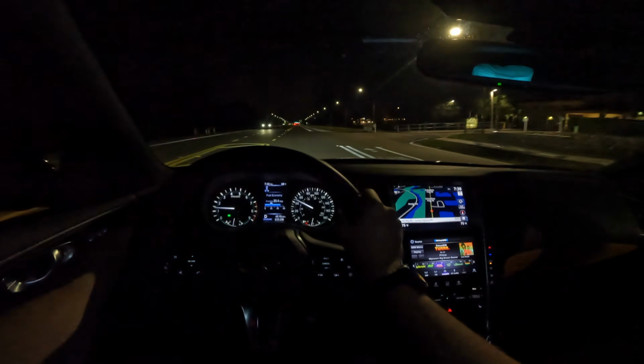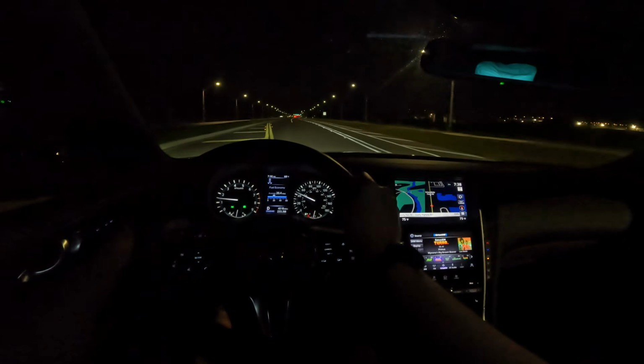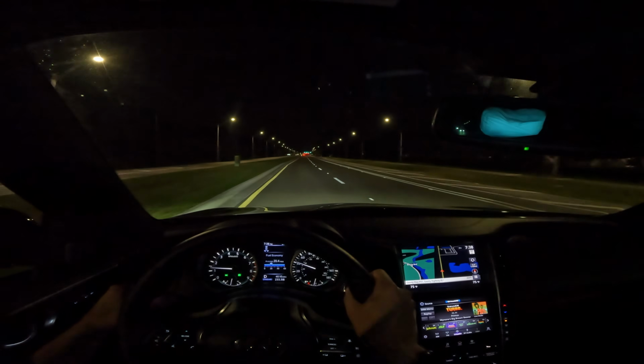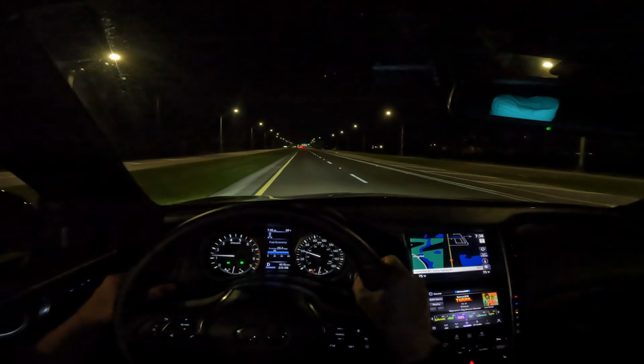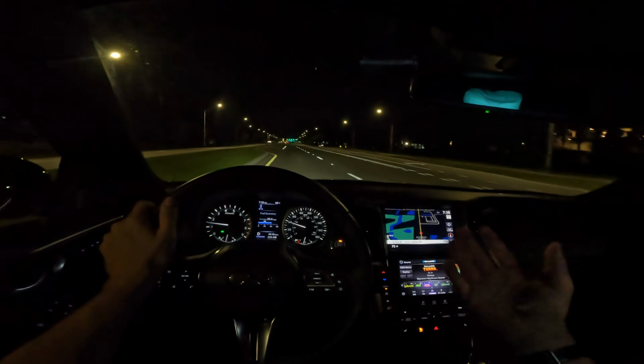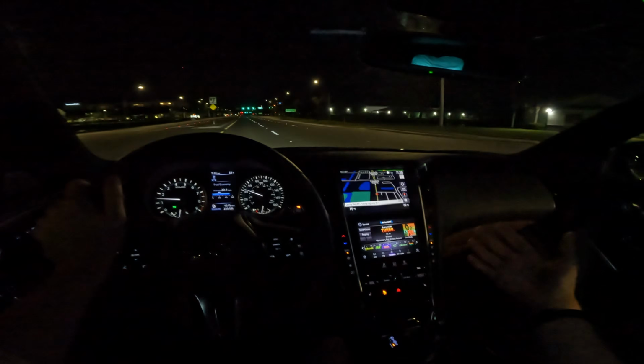The fog lights are also super bright on this vehicle. So there's the fog lights on. I don't know if you guys can see that. There's the fog lights off, on, off. They really show a lot of light right in front of the vehicle and would be really helpful with the 360 camera as well. And I think I've covered everything about the Q50 during the day and the night.